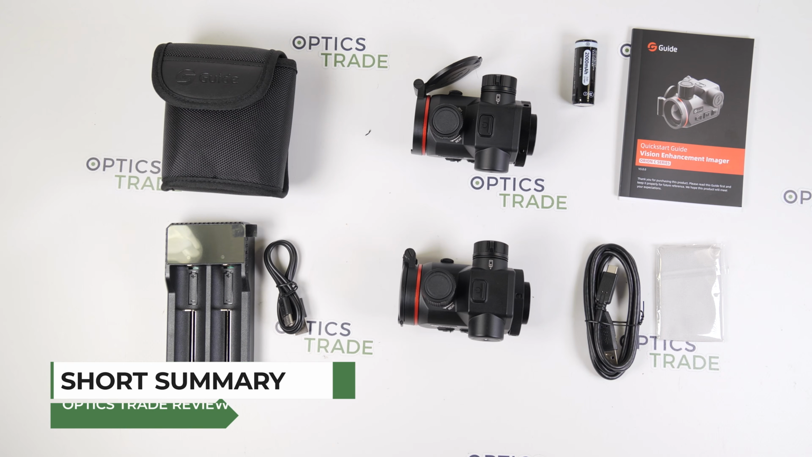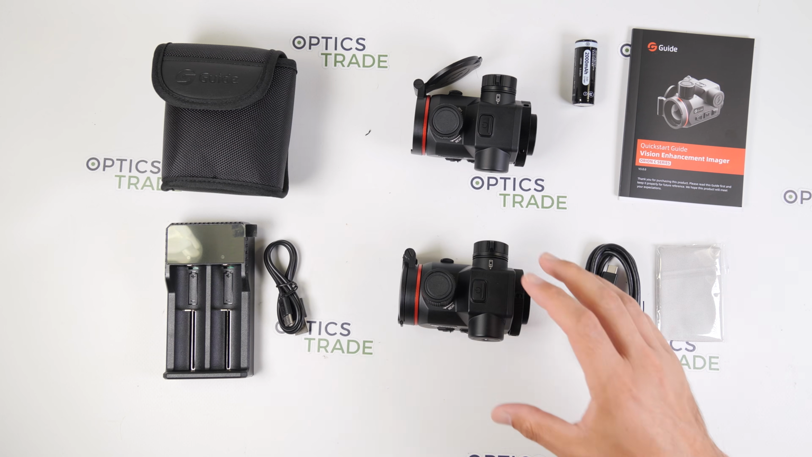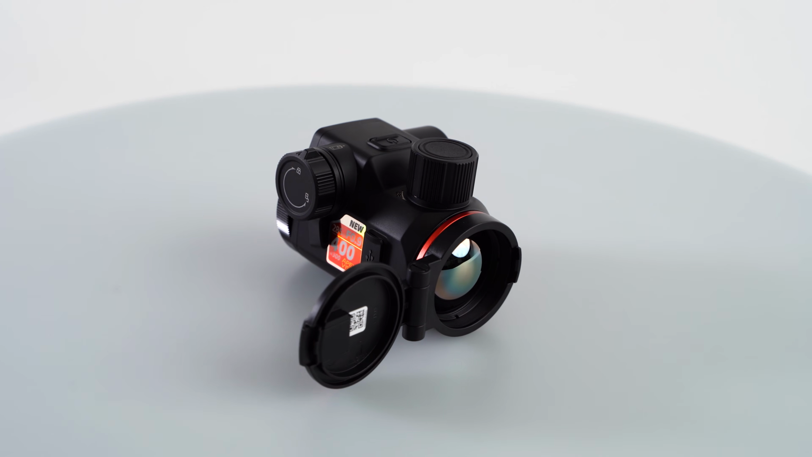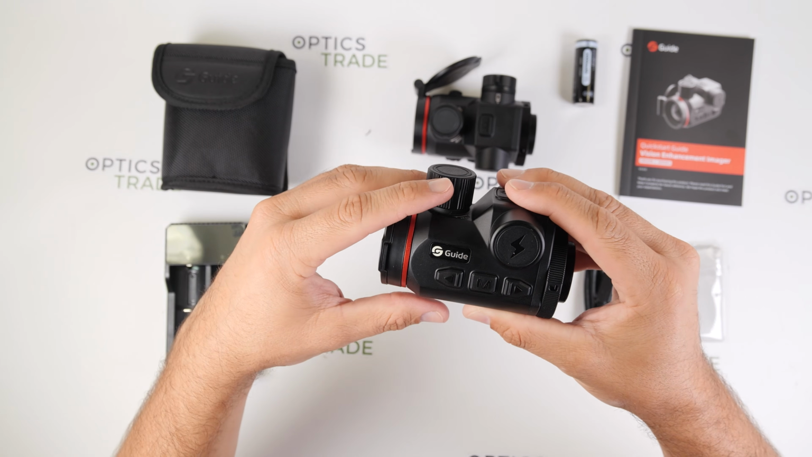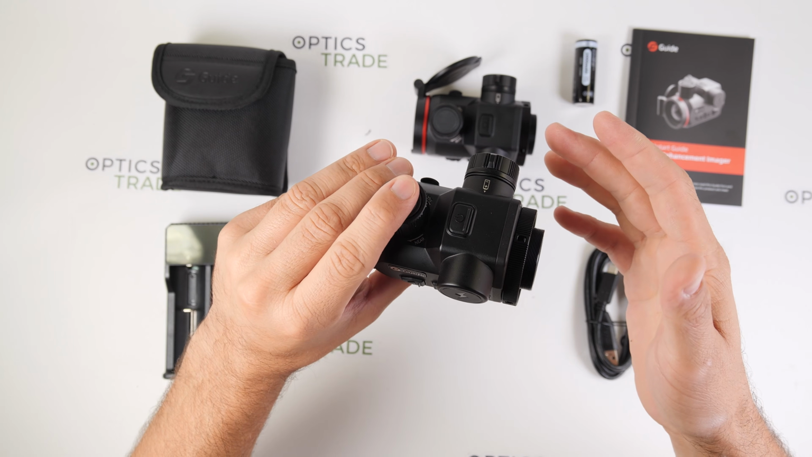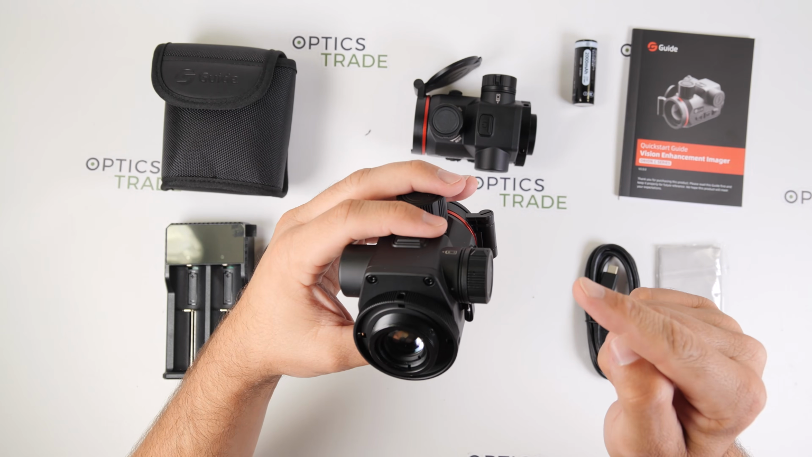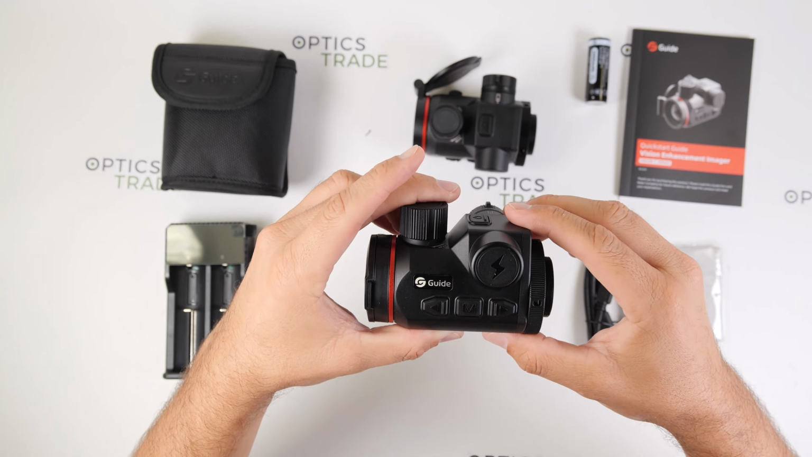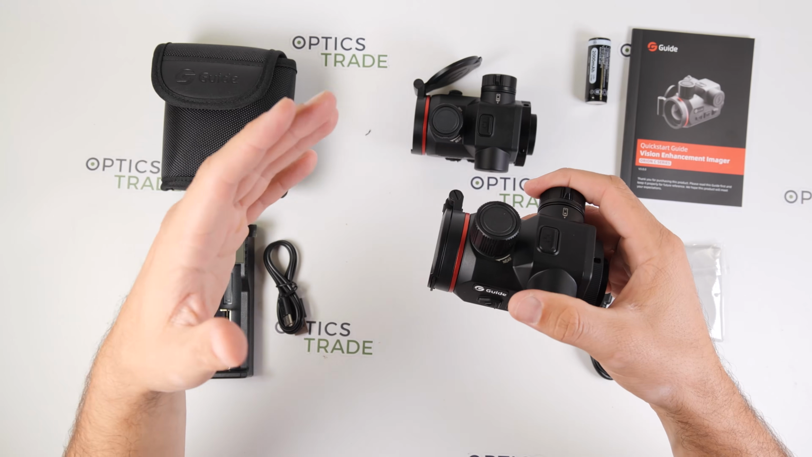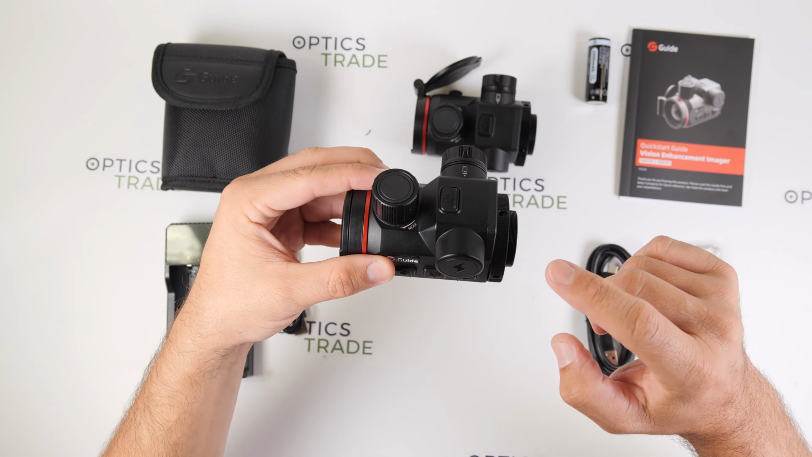Okay, now for a short summary. First of all, the positives. What I really like about this device is the high quality magnesium housing, which is durable and can withstand many years of hard use. It is very small, compact and lightweight, and again, it is one of the smallest and lightest on the market. Then what I really like is the long battery life. Then these devices are really easy to use and they pack all of the most needed features and none of the not needed features. And of course, because of that, it is much smaller.